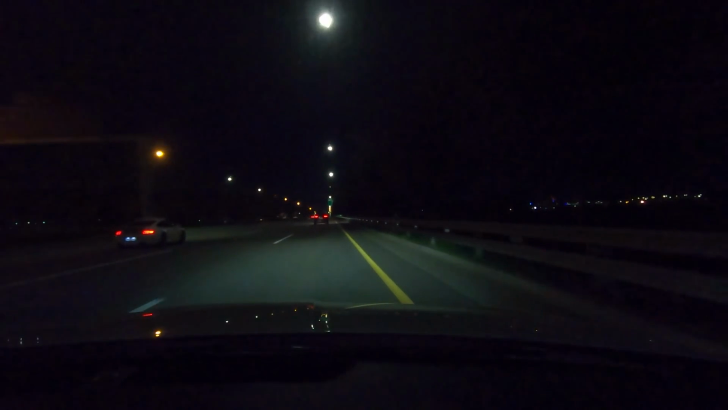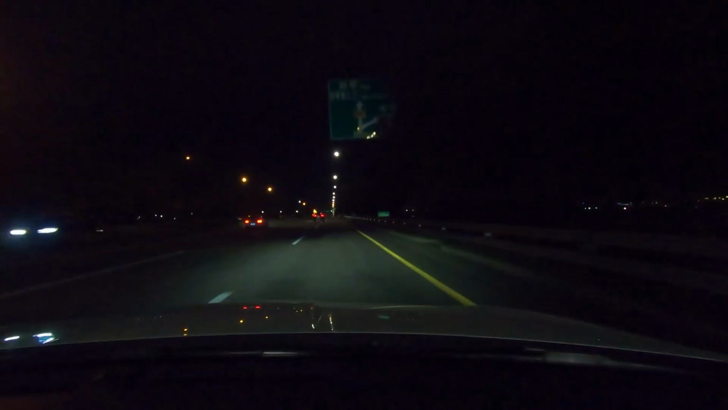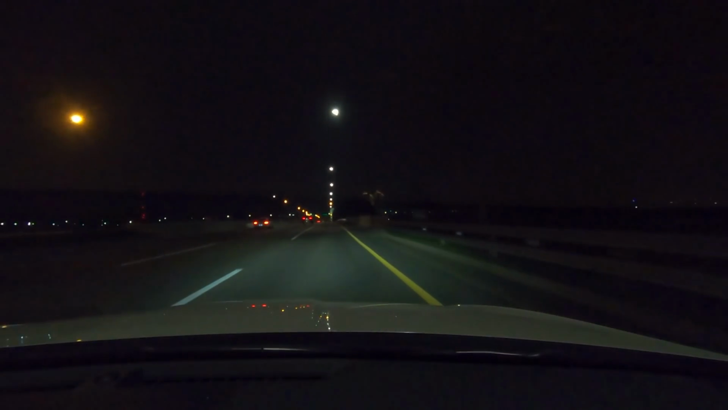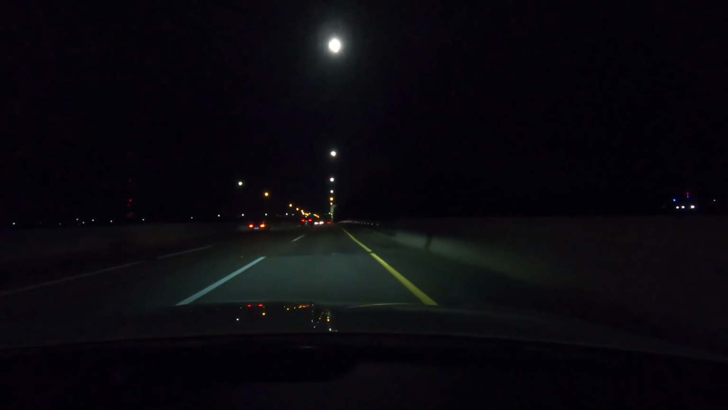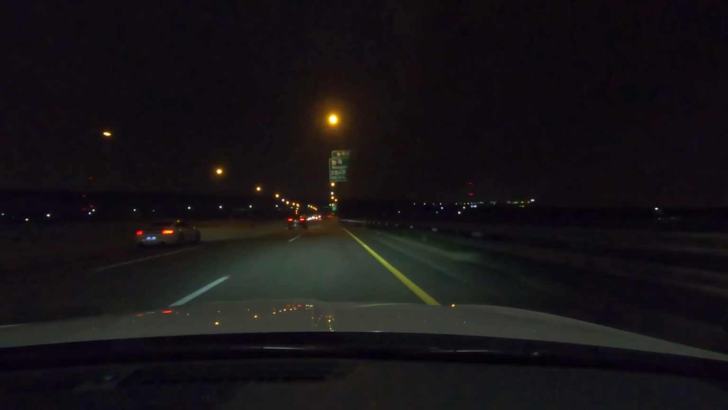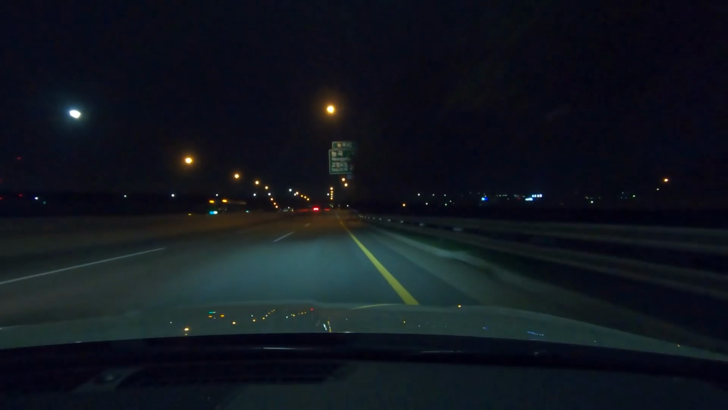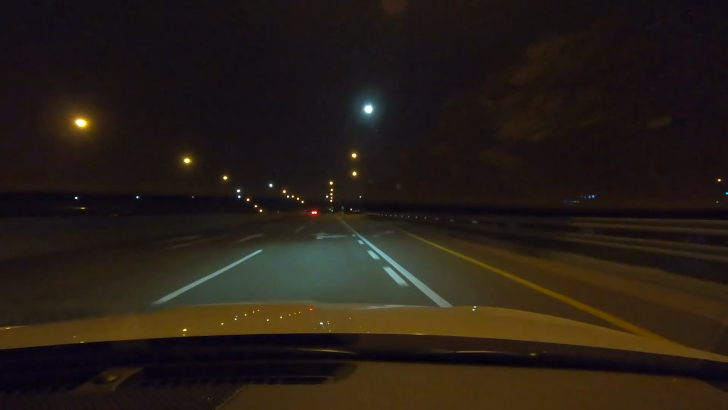My favorite one is the comfort mode. So I like the white. I'm not really a fan of the red one. So I mean, even at high speed, it feels pretty stable.